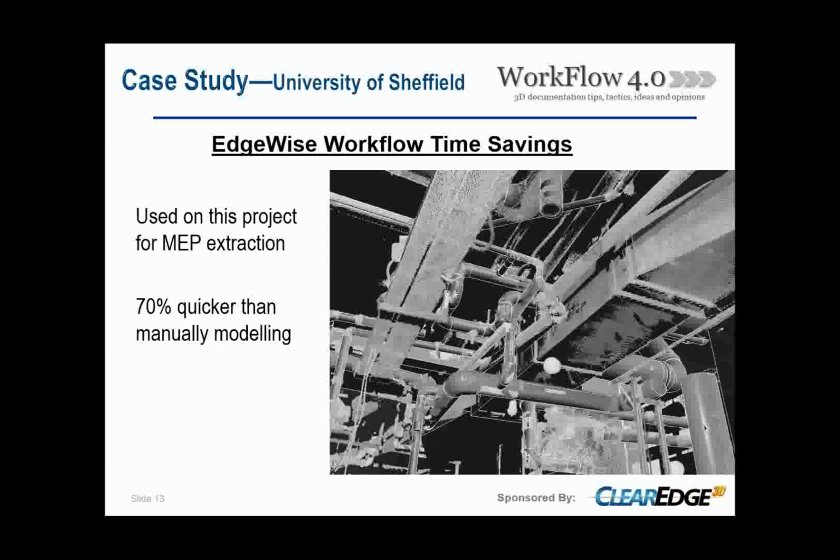Okay, so Edgewise. We used Edgewise on this project purely for MEP extraction. It's just because of the nature of the site, the nature of the building, and the specific project requirements from the client, building extraction wasn't so suitable. But the MEP extraction was just invaluable, really.